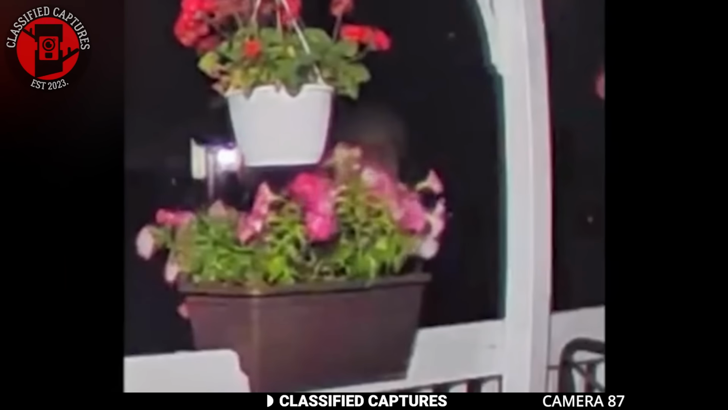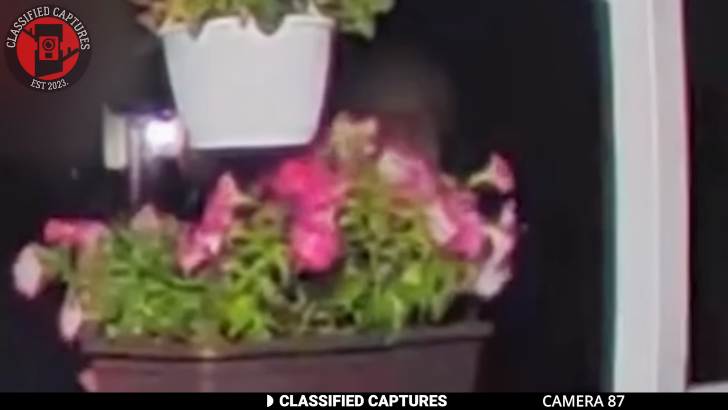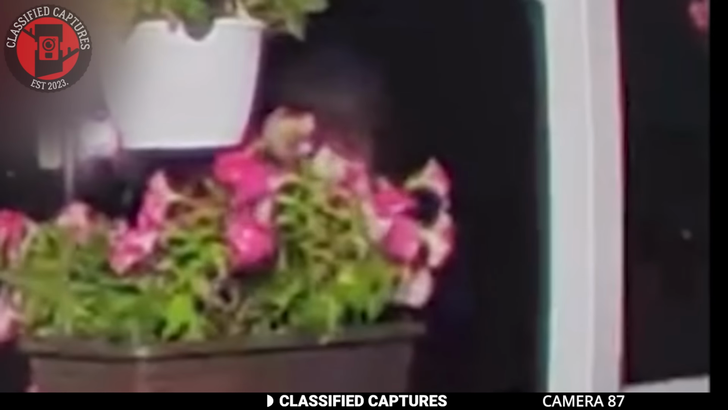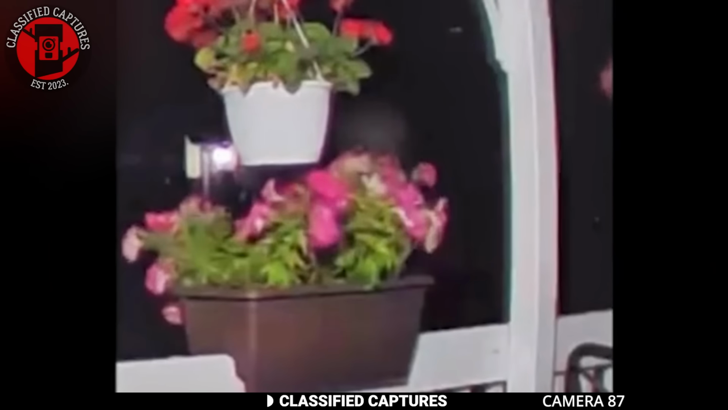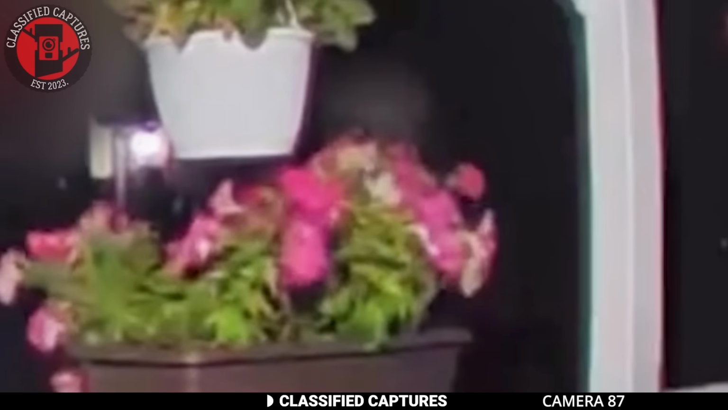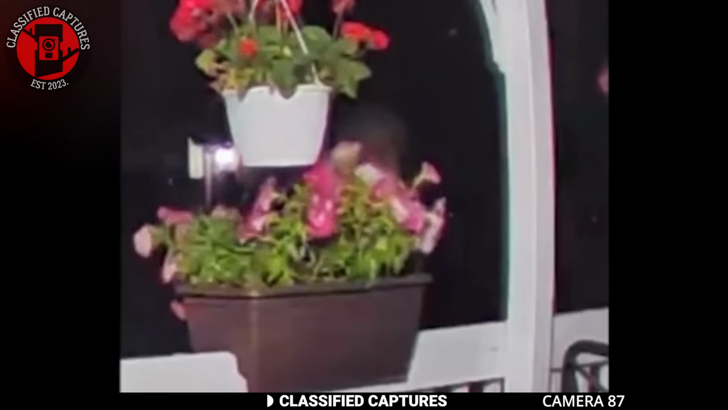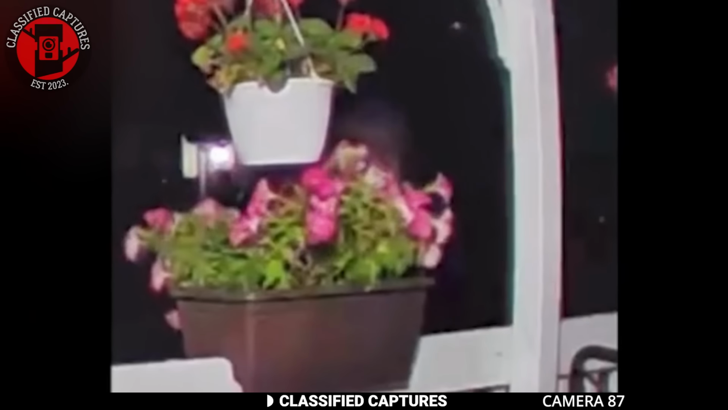Again, another woman recently shared some eerie footage captured by her doorbell camera, which she reviewed while she was at work. The notification alerted her to motion detection on her front porch, prompting her to check the video feed. What she discovered was truly unsettling. On a porch sat a flower pot, vibrant and normal in appearance, filled with fresh blooms. However, if you looked closely behind the flowers, partially obscured by the shadows, there was something deeply unsettling.